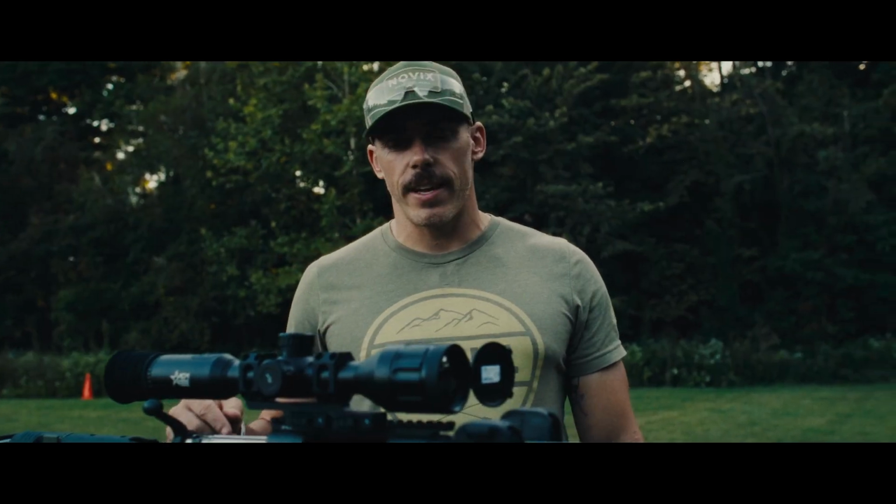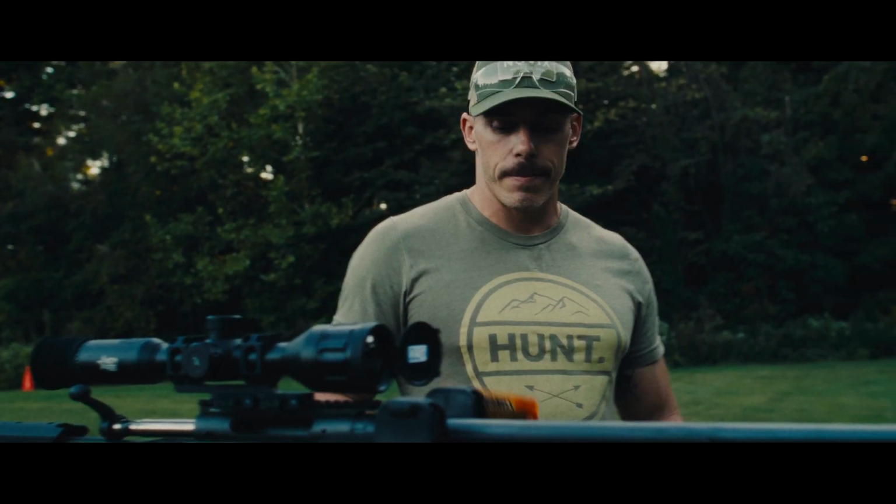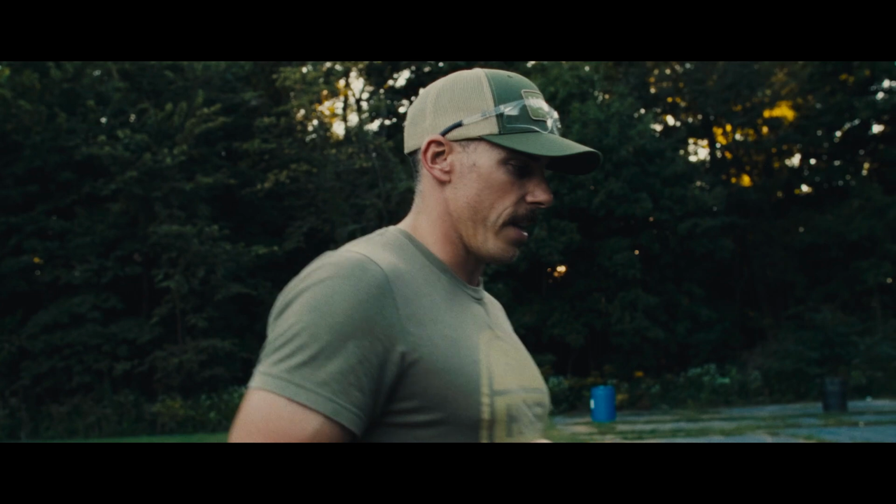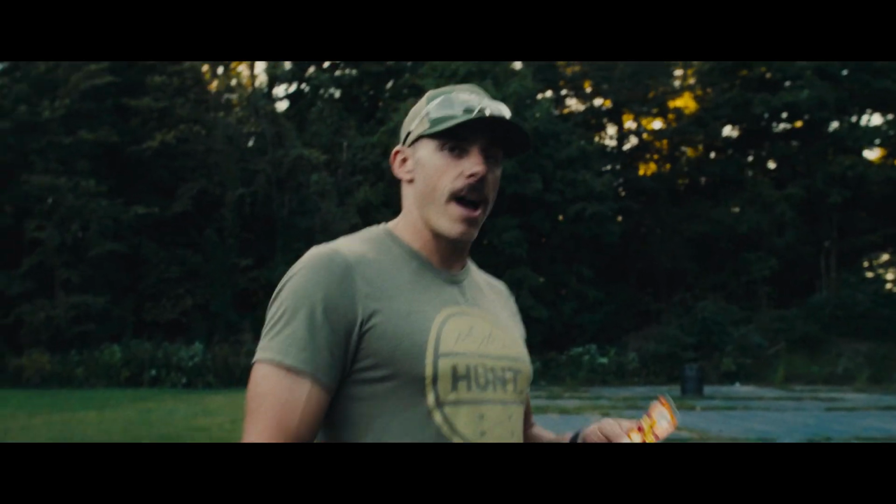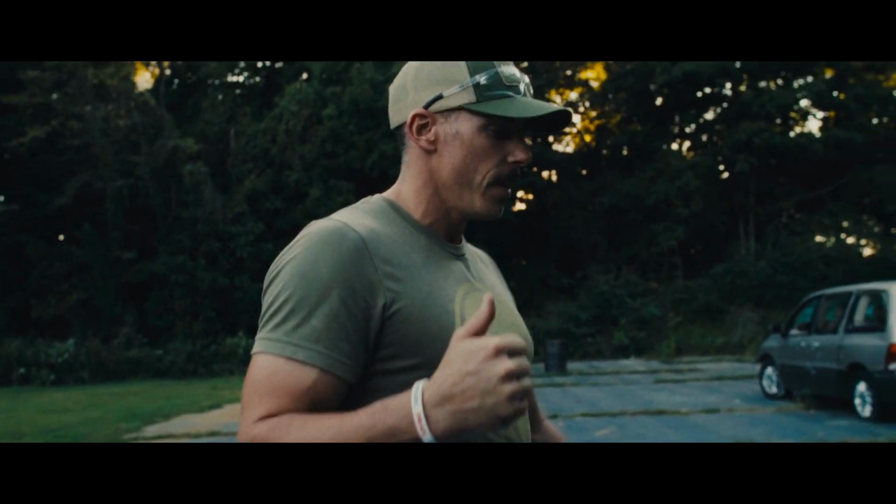We're at the range this evening, sighting in the new Adder by AGM. Wanted to give a little bit of a tip. So when we're sighting in thermals, the easiest way we've found to do it is actually using hot hands. So what we'll do is we'll get out on the target, we'll staple a hot hands up, we'll fire a